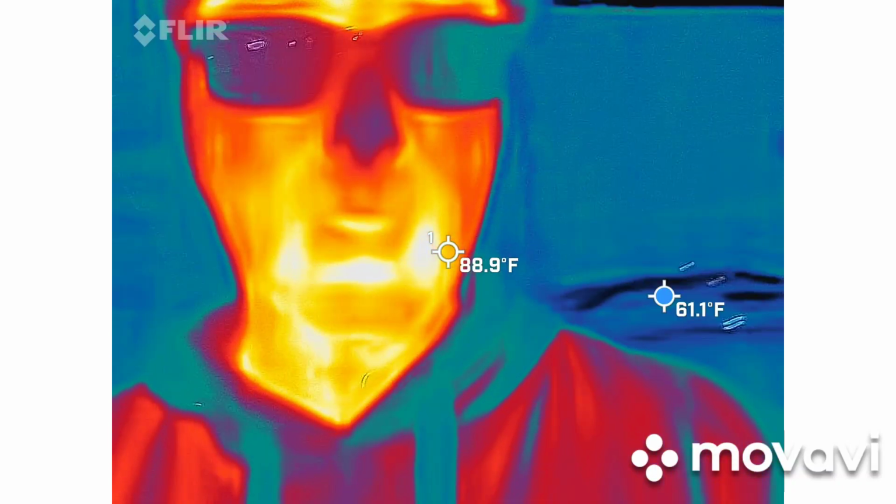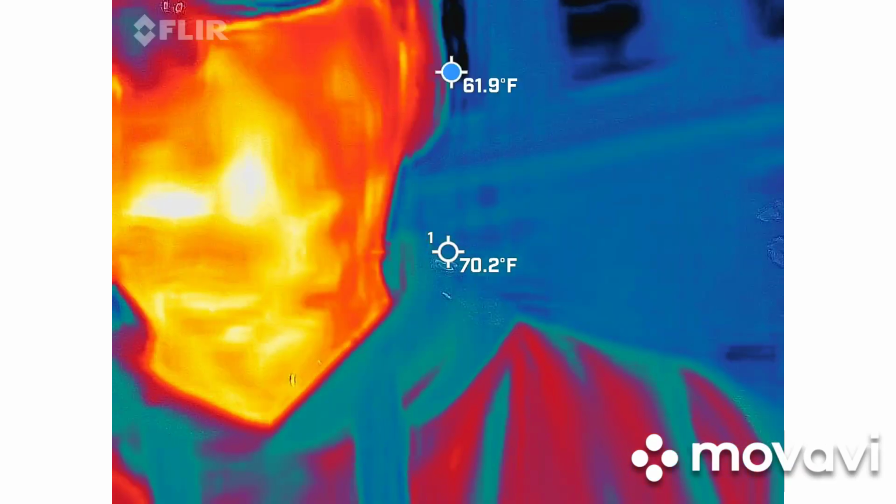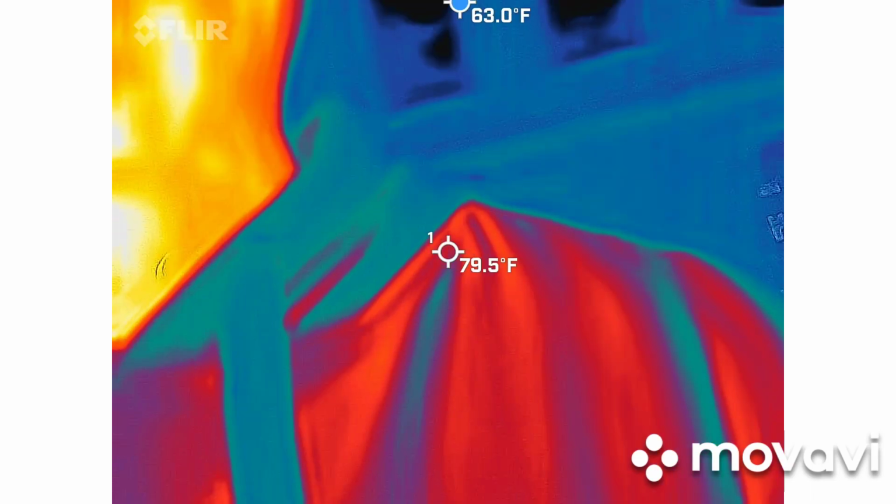You guys should be able to see me in there, the red, orange, and yellow guy. That means I'm the warmest thing inside the picture. Sorry, fellas. I'm also the hottest thing inside the picture. So we're looking for those blue and black spots to move on their own.